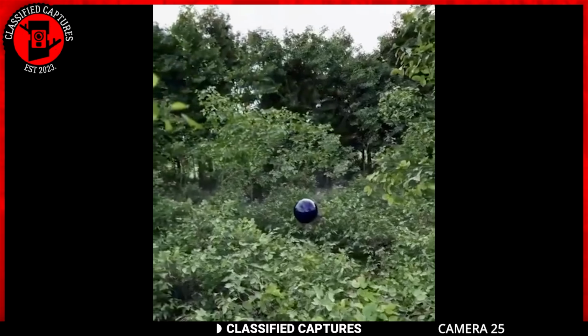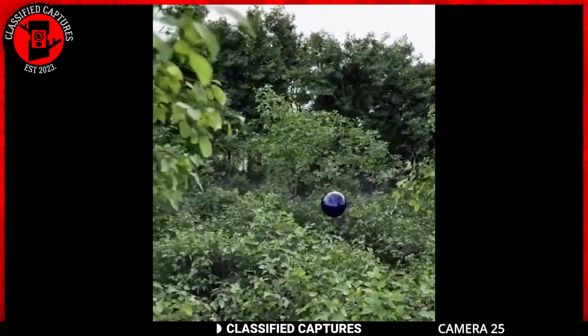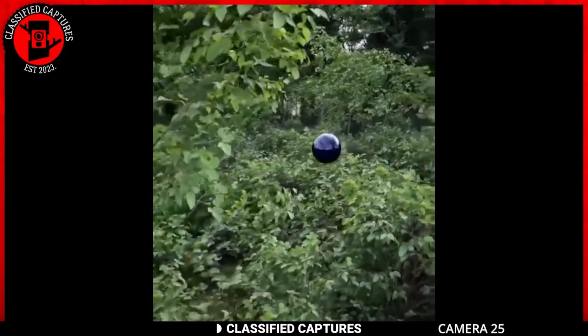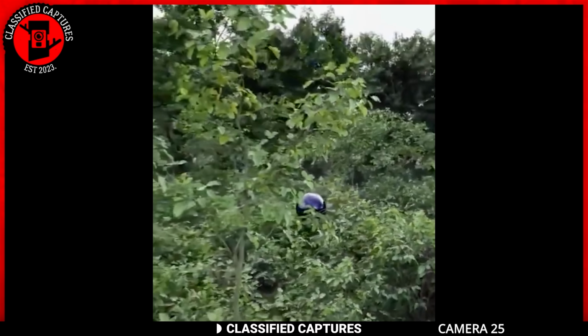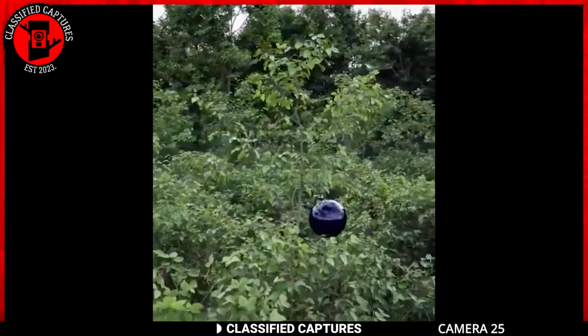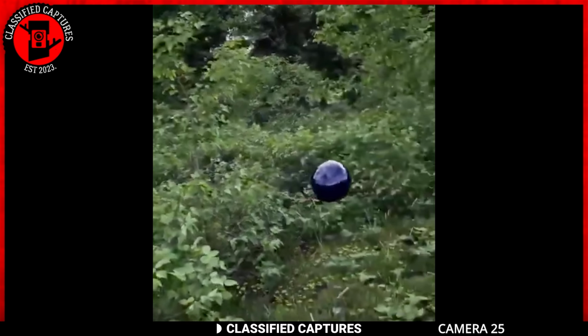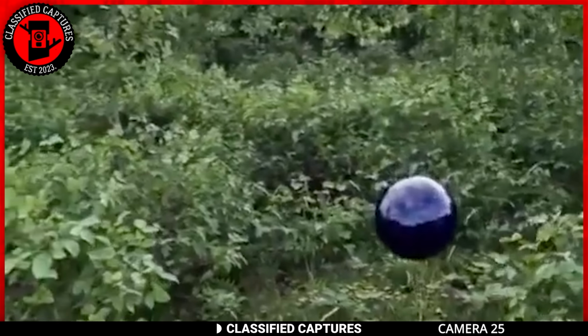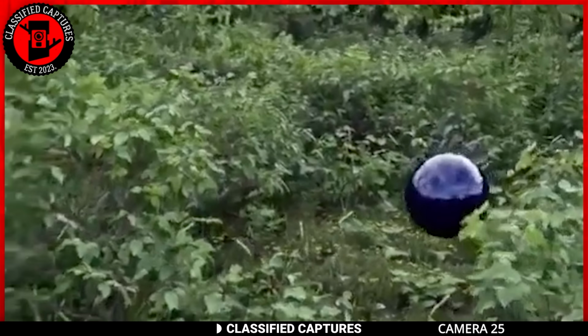This guy is out taking a casual stroll through the woods, nothing out of the ordinary, but then he gets this distinct feeling like something's off, that creepy sense of being watched and not being alone. On instinct, he turns around to see what's going on. That's when he spots it.